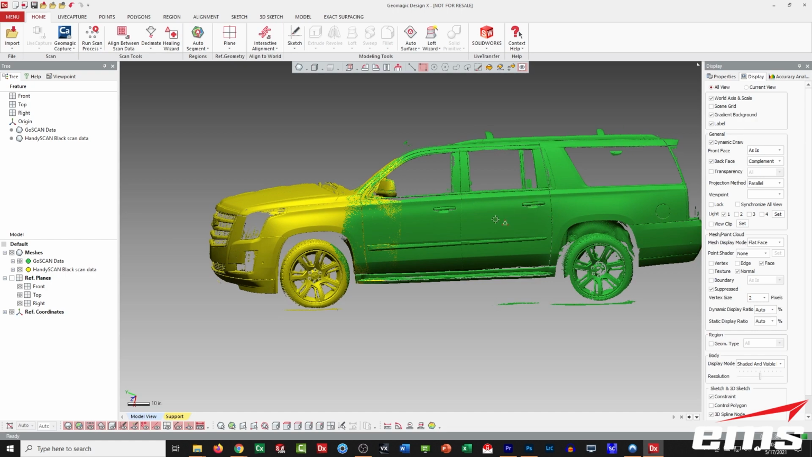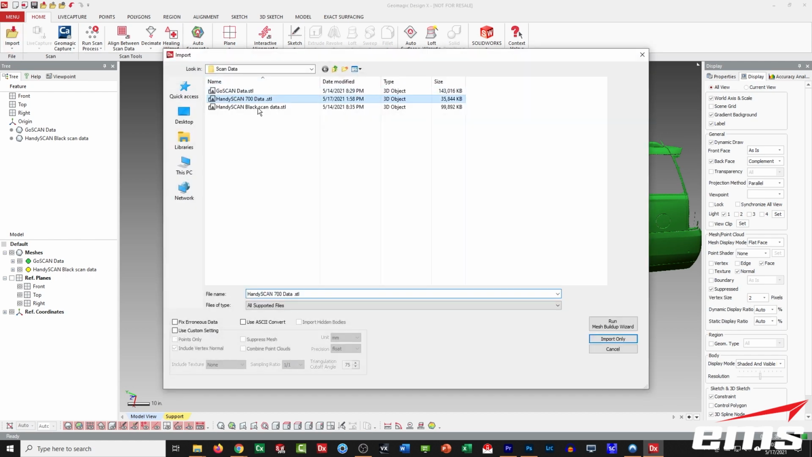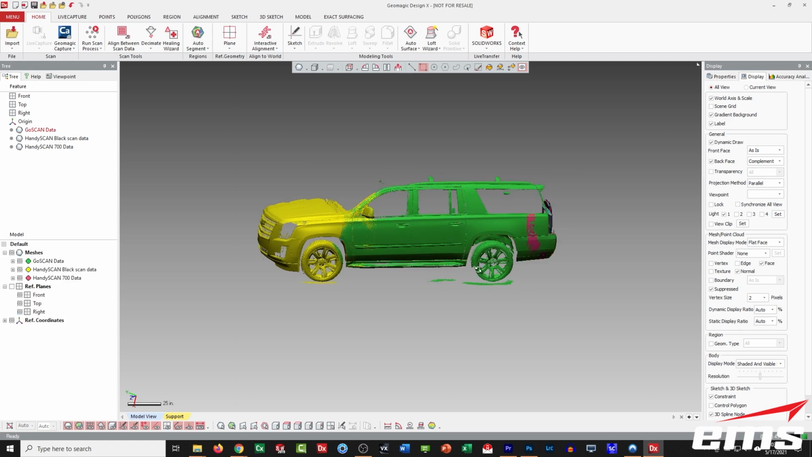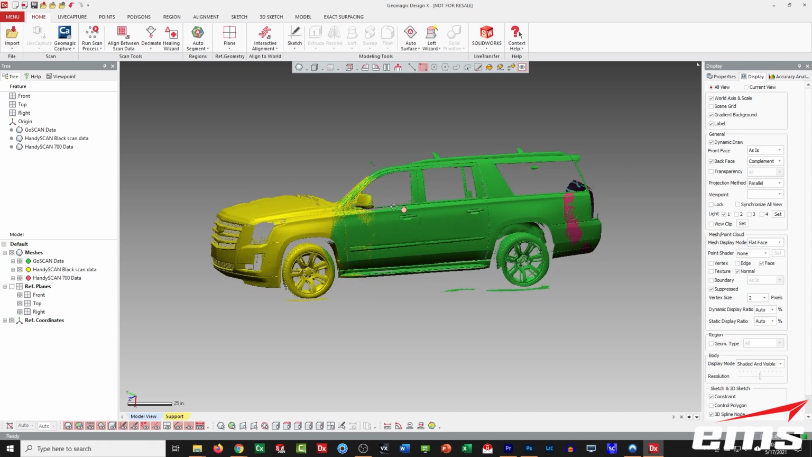But you do not want to do any kind of best fitting or aligning or moving the data, because it should be very well aligned, and you should have just a little bit of overlap. Just merge the data together if you like, and then use it for your reverse engineering or your inspection.